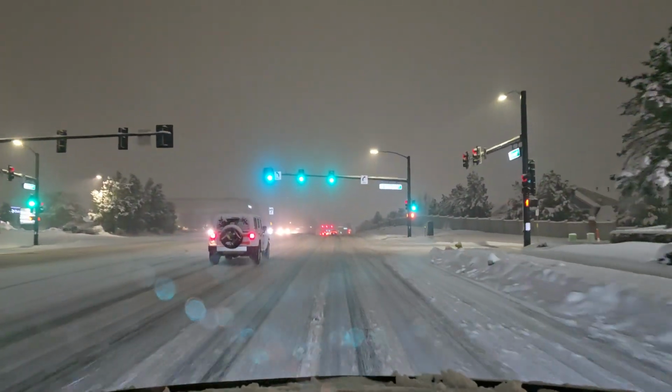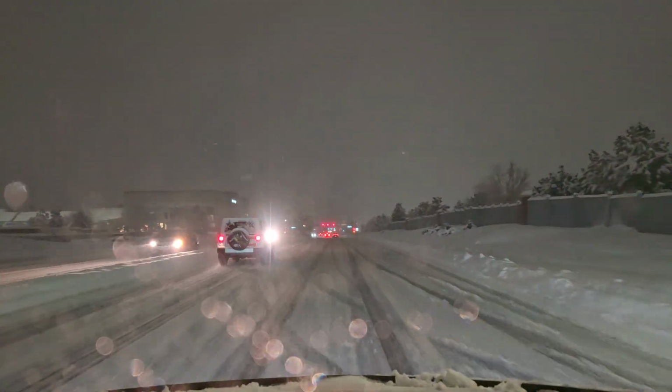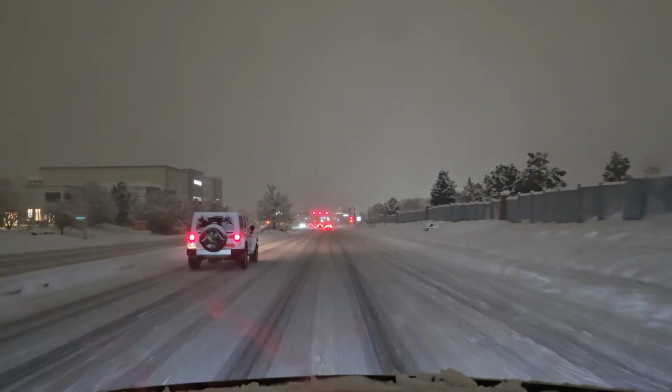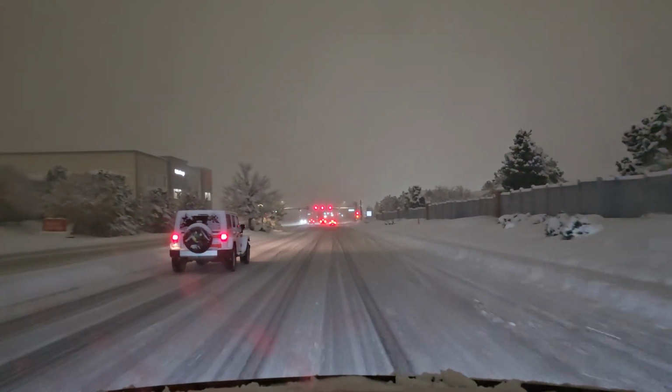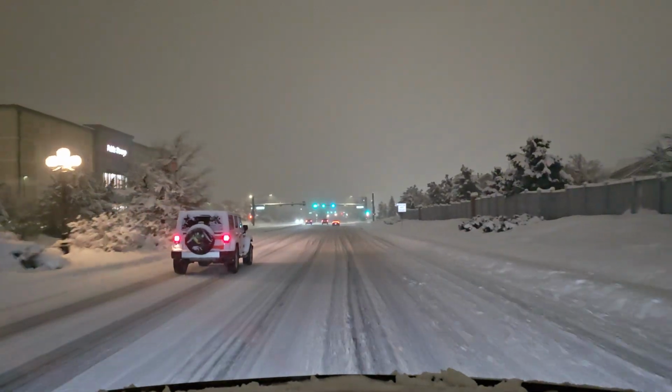So I got a knot in my back. I'm always stretching to try and work it out, and it never does. But it hurts. So I'm slowing down, giving myself some room, that kind of thing.